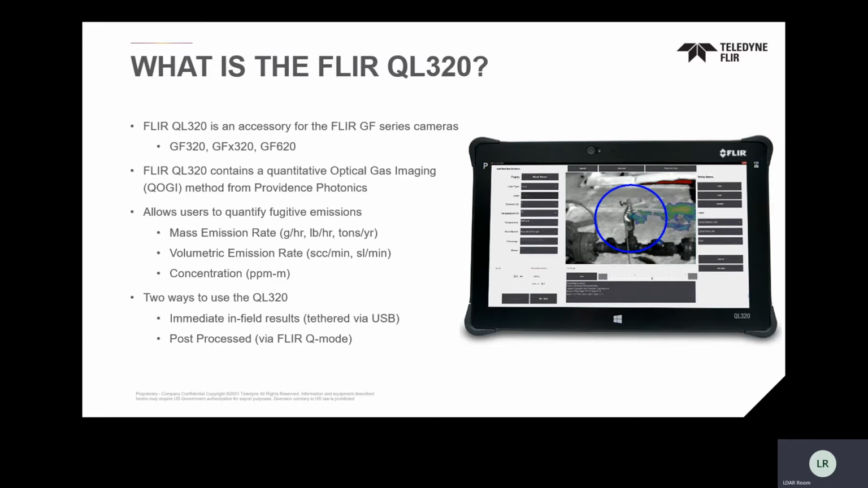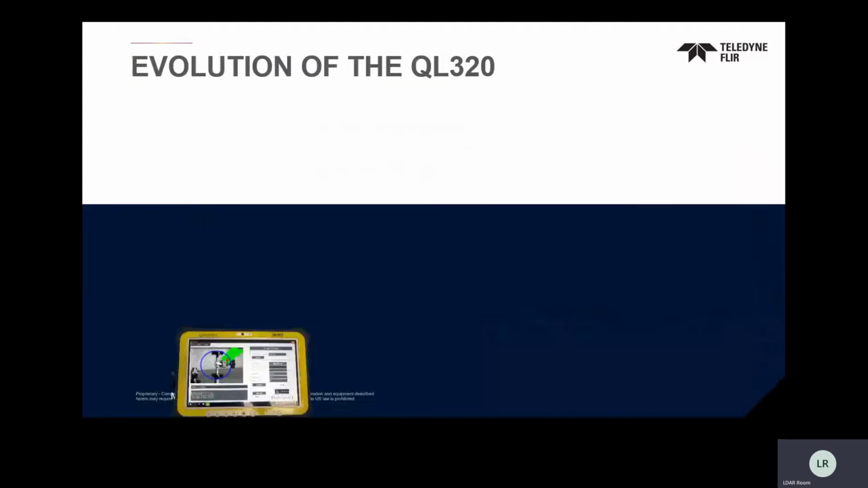All you have to do is go and save that in the special file with the FLIR camera in Q mode, bring it back, and you can post-process it directly in the QL320 solution. So really unique in how it operates.